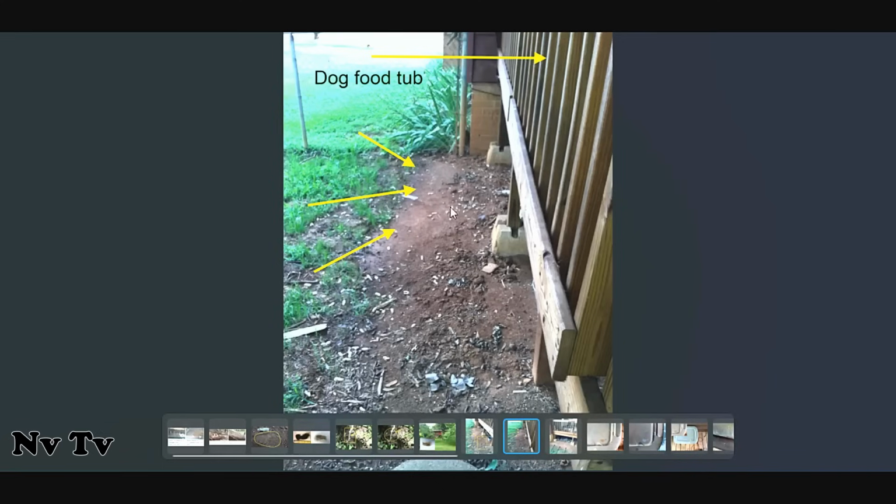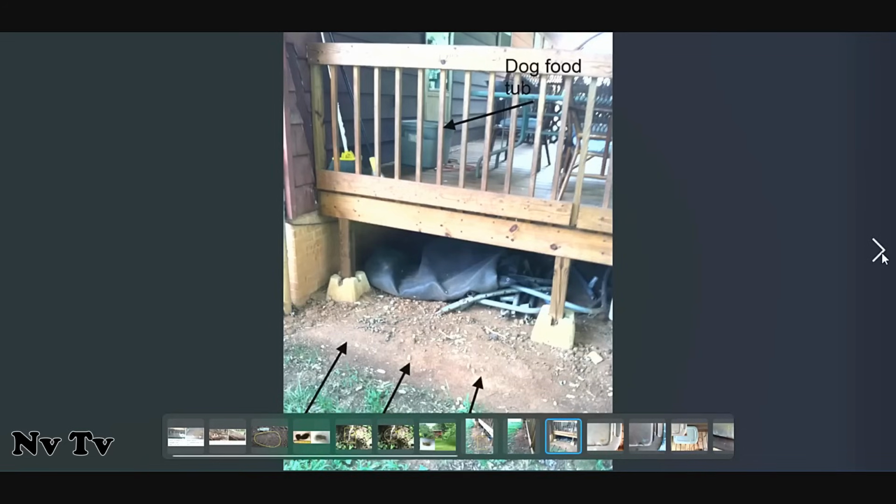You can see here how they packed it flat, and all of it was like this at first. It took them about 2 weeks to do that. There's a really good view of where they packed it flat. And there's the tub, and they would reach in and pull the tub over and get dog food out of the tub.